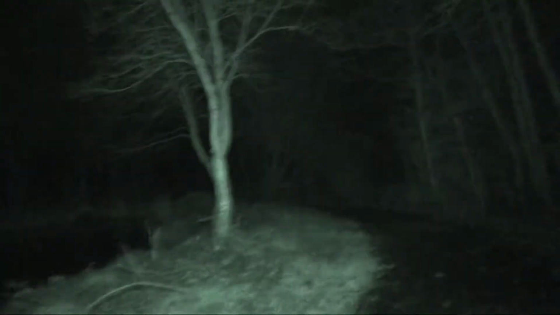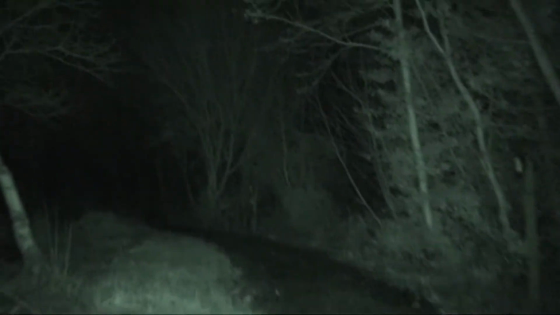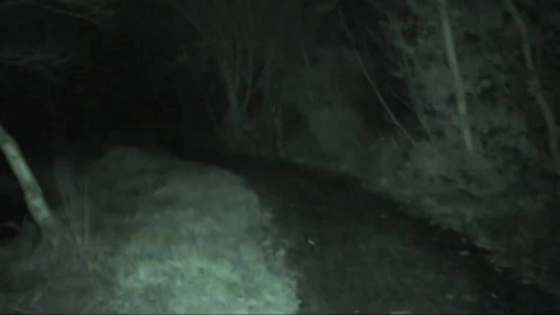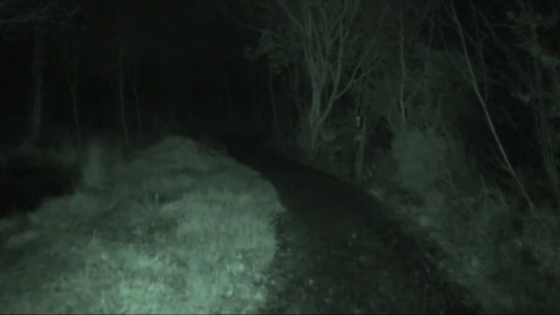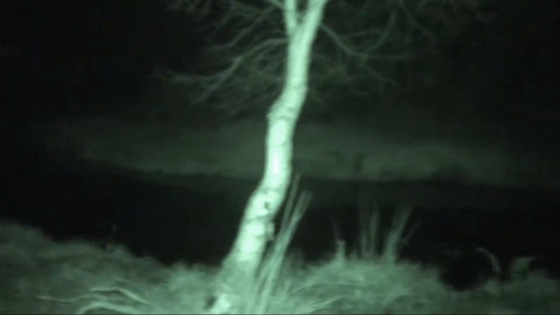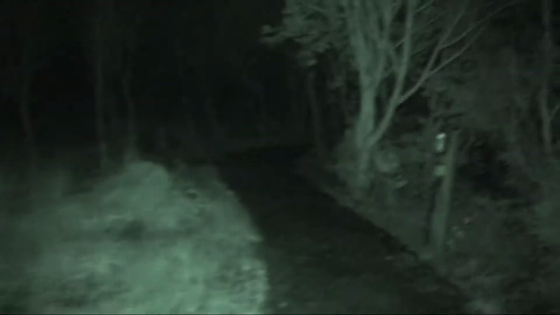It's quite a long pond, this one. Set this up at my shoulder here, make it less shaky, possibly, but that's how cold it is.